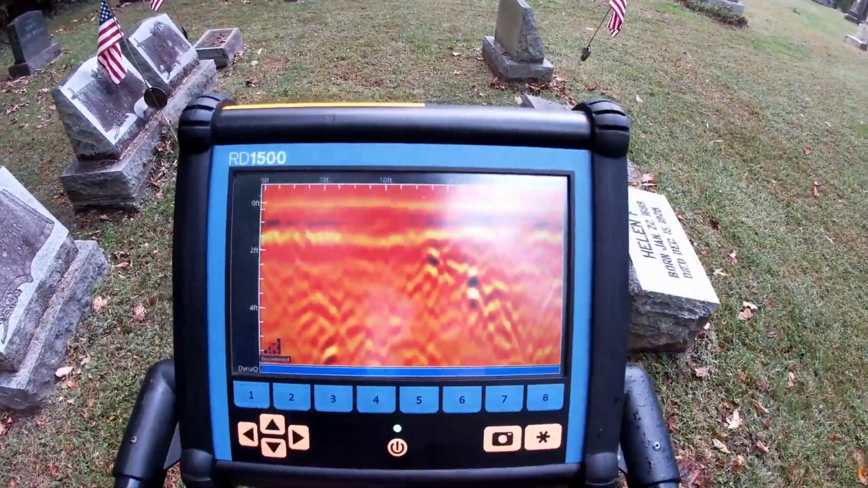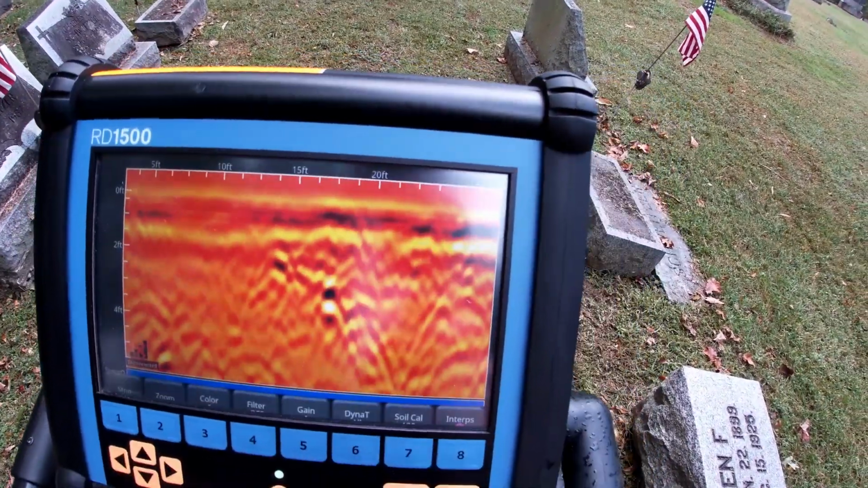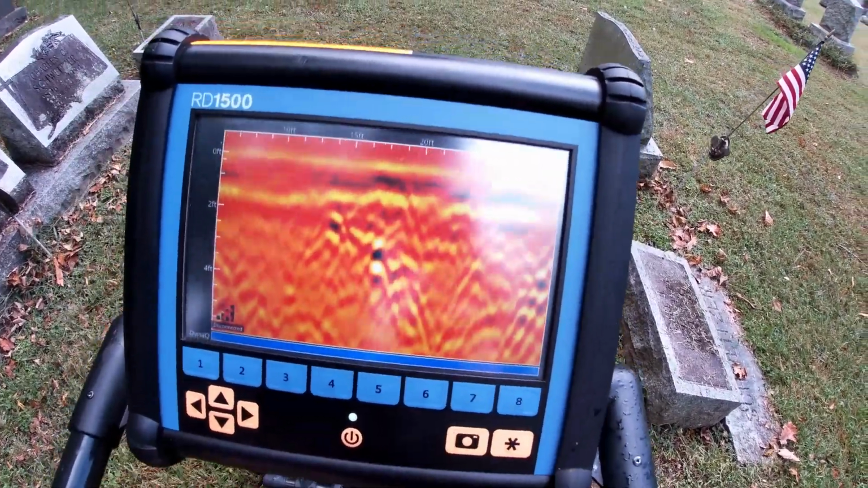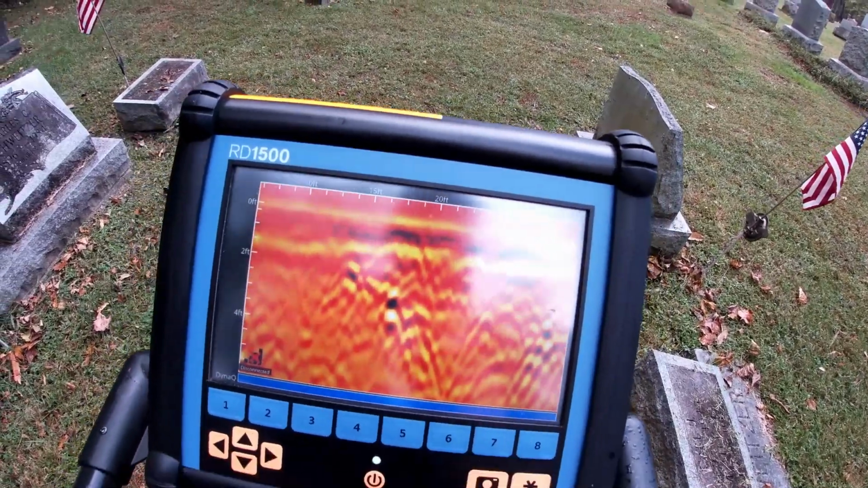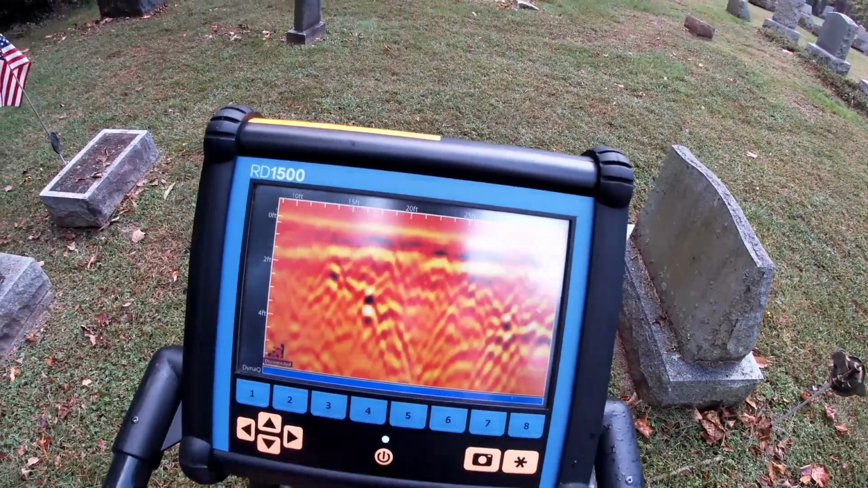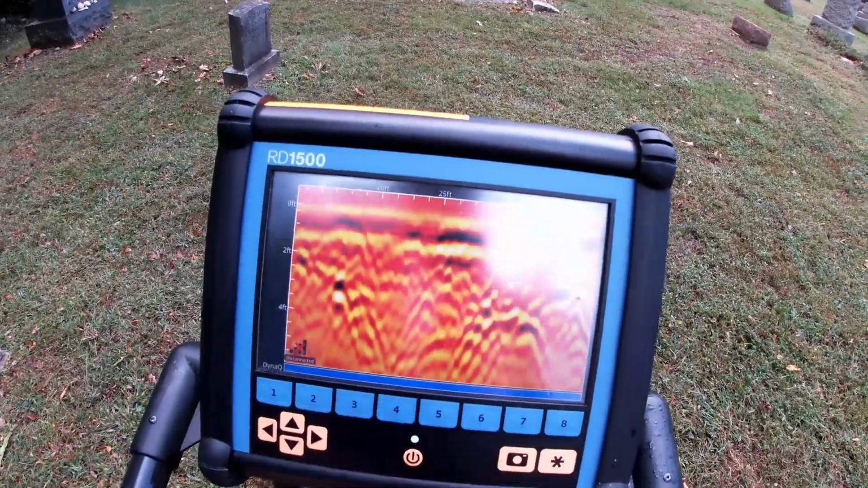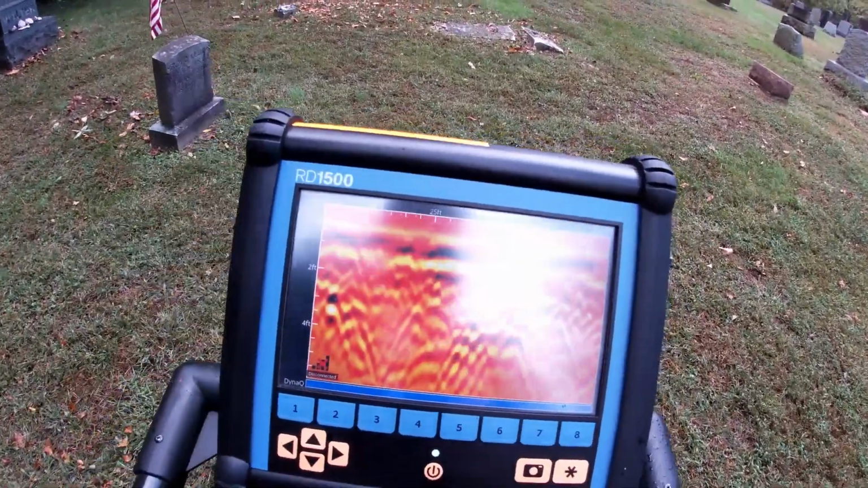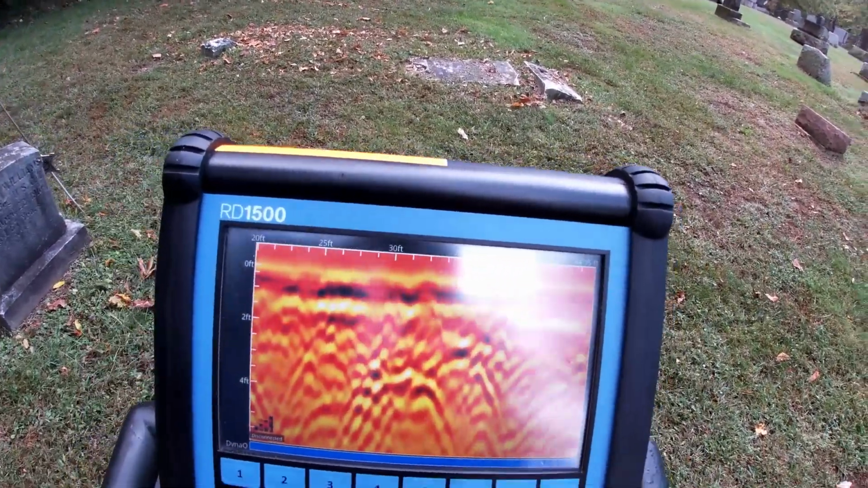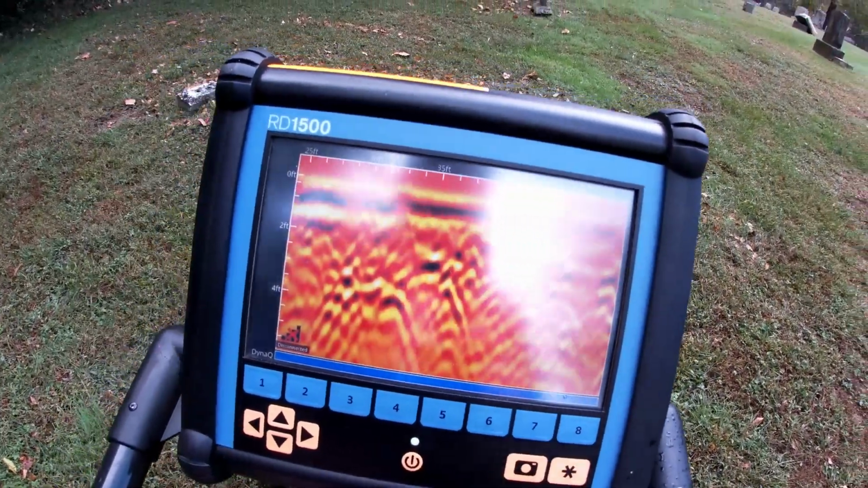Continuing on, you can see another object there, on the top right. Some of these are pretty shallow. This is very rocky terrain, so you can imagine the hand digging that went on up here in the 1800s. So that's it. There shouldn't be any more here. Now you can see basically undisturbed earth as I go across plots that are available.